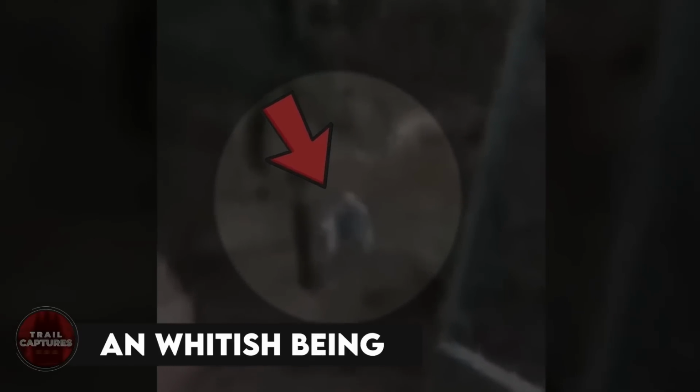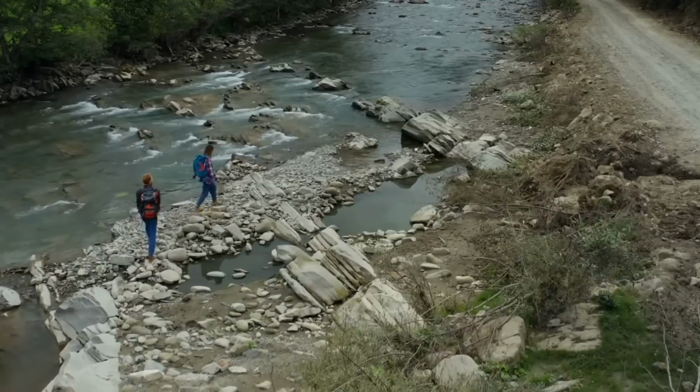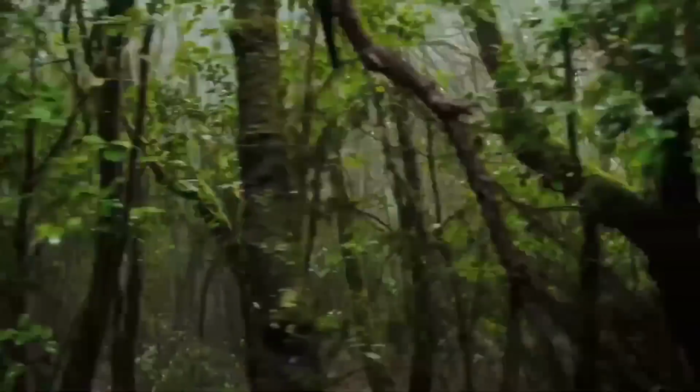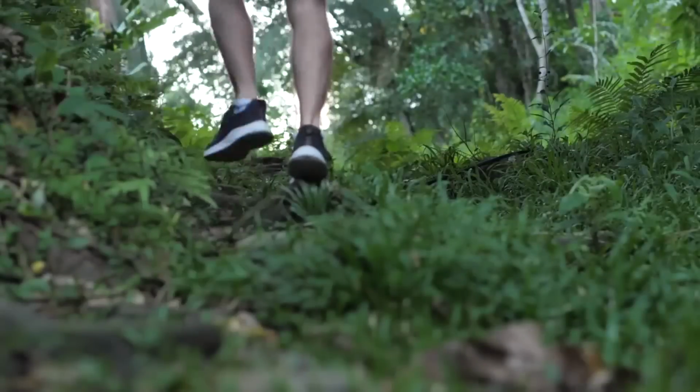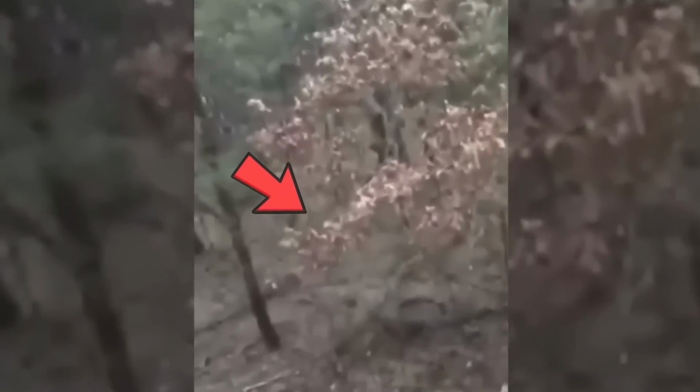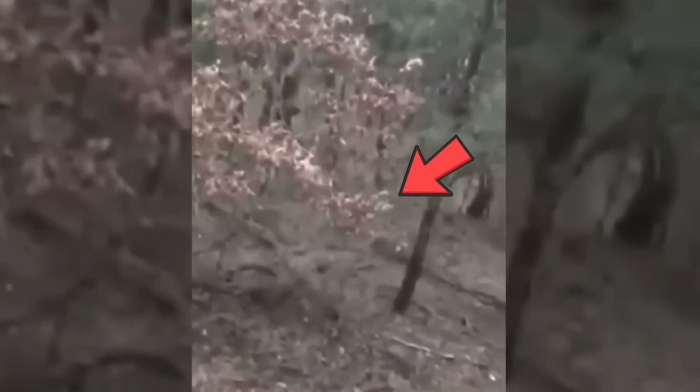A whitish being. When two guys were out in the woods filming and doing their thing, they heard weird noises coming from somewhere nearby, and they thought it'd be better to go and check the area out. Not knowing what was coming, they went there, and then this happened. A weird whitish creature came running towards them, freaking them out. The video ends abruptly, so we're not sure what happened to them.